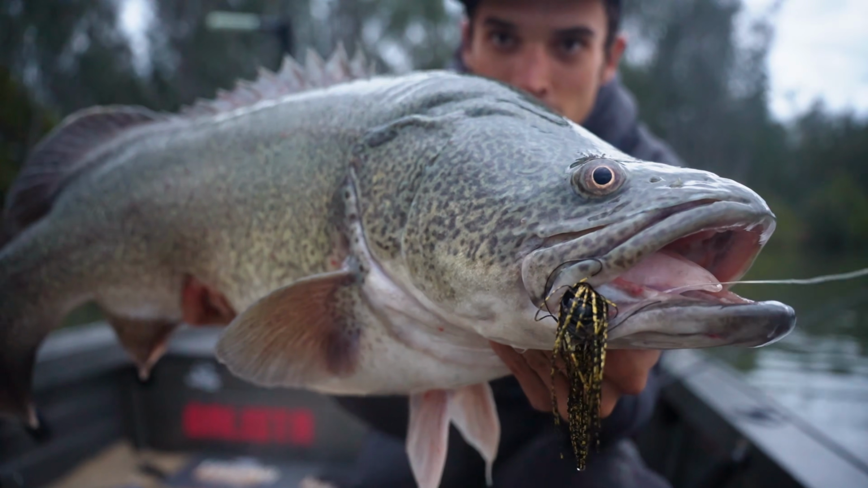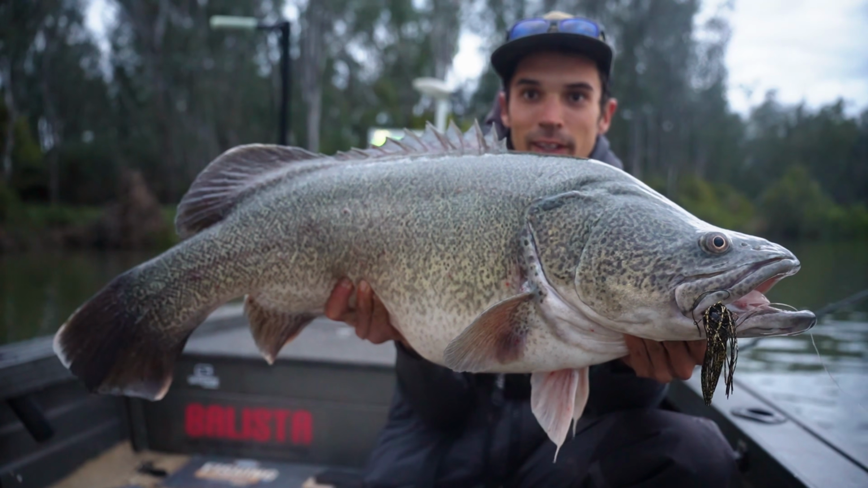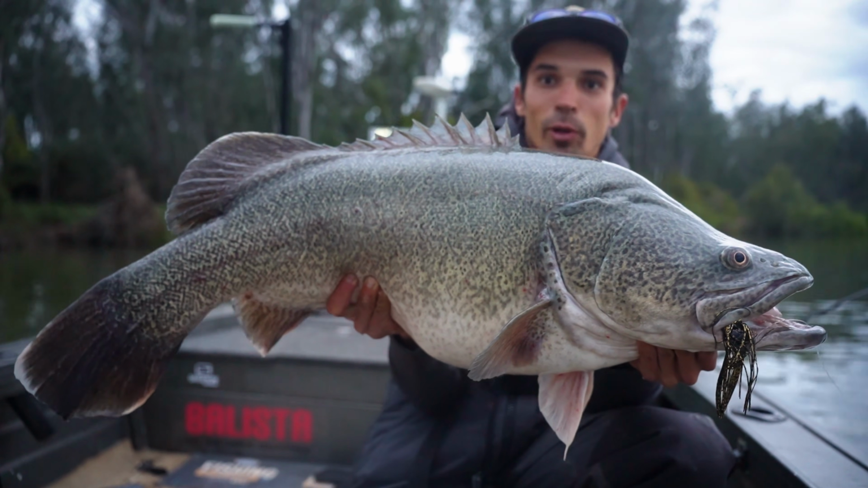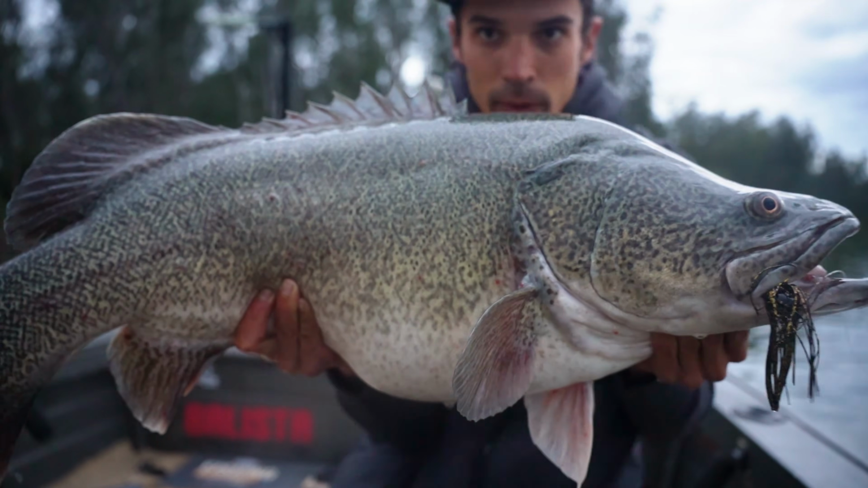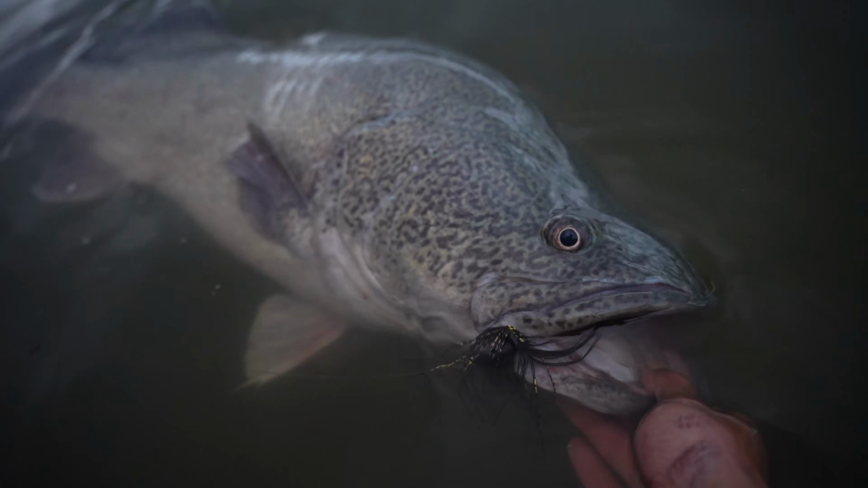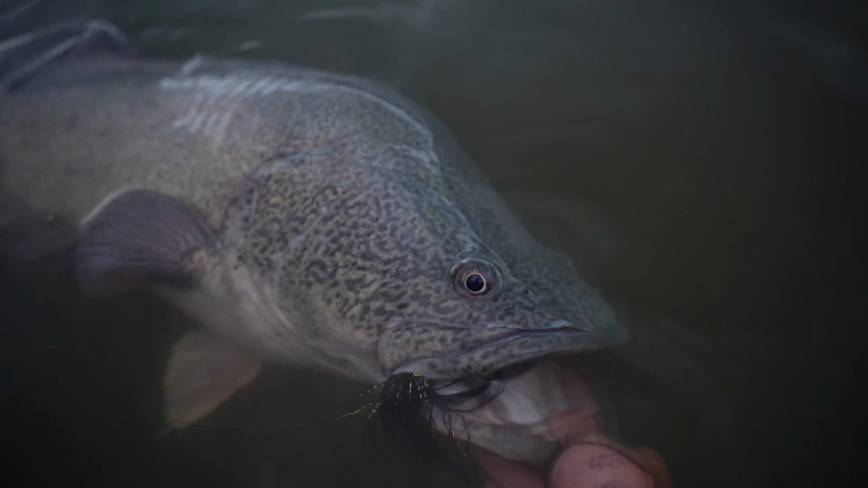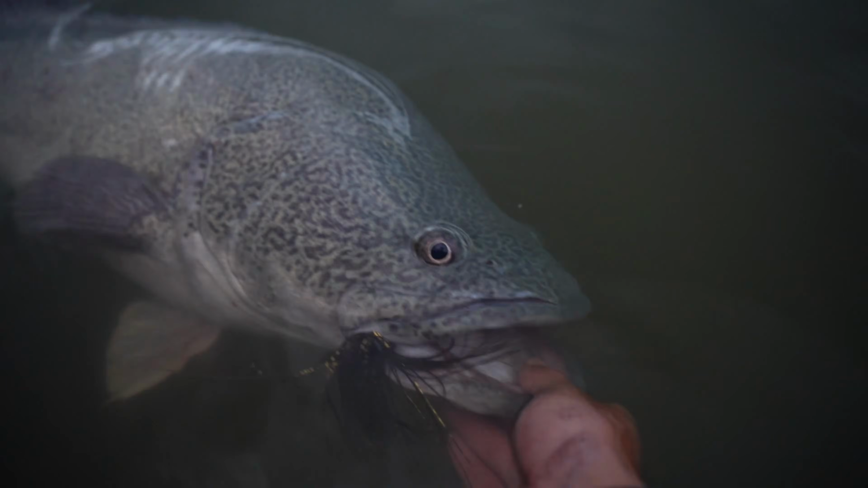Swimjig. So sick to get one like that. He's a beautiful fish. Get him back in the water. Alright, it's a little swimjig in his mouth. Seven-inch. We'll get that out and let him go.